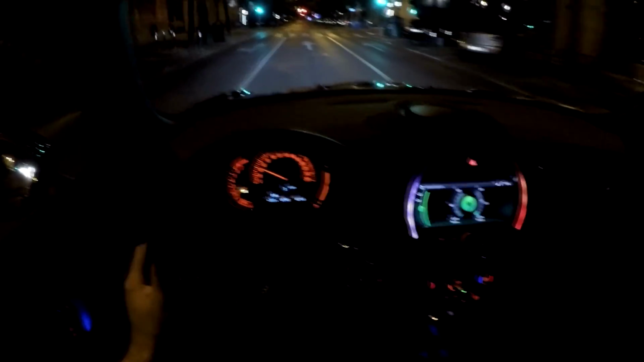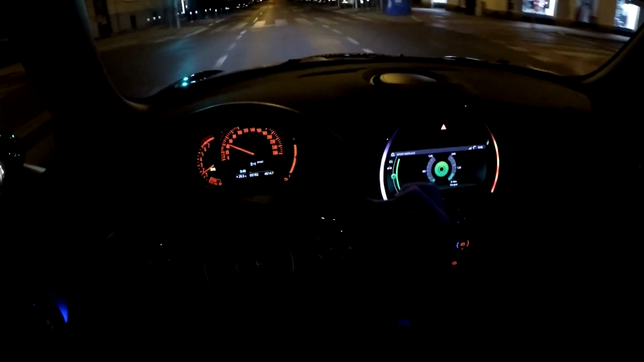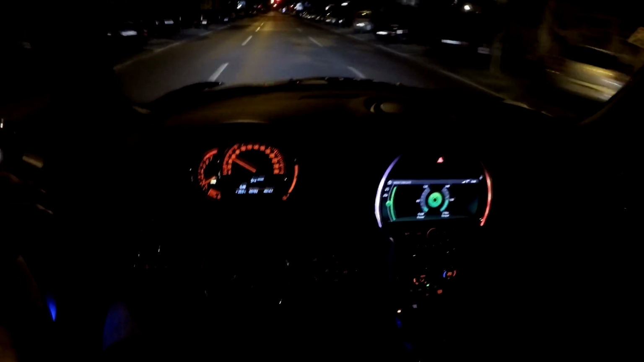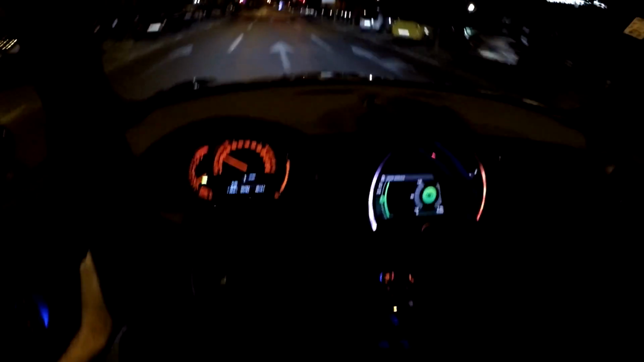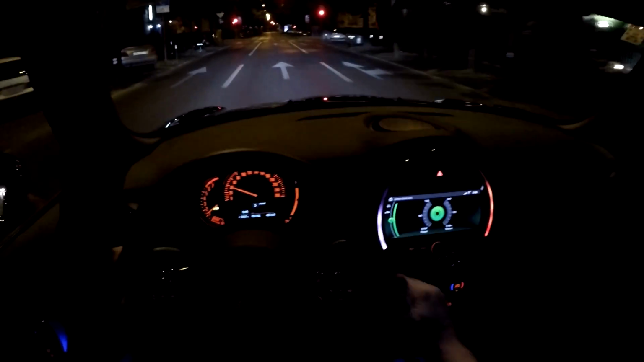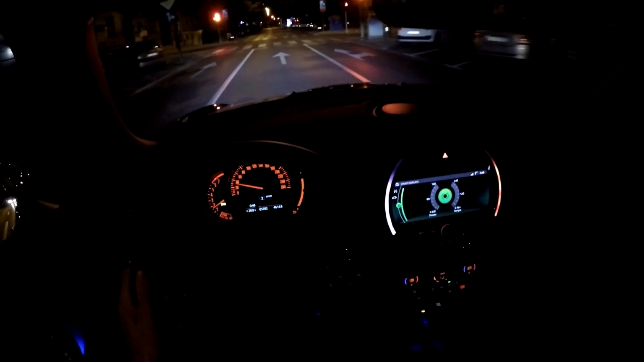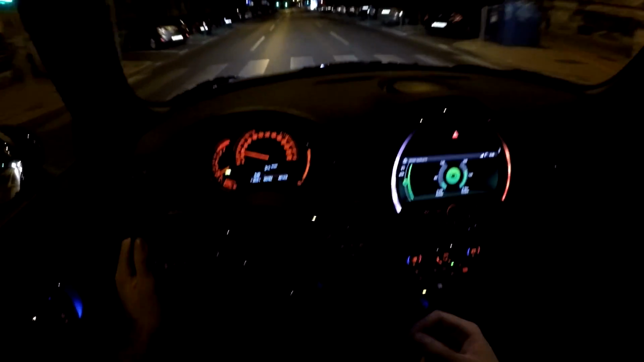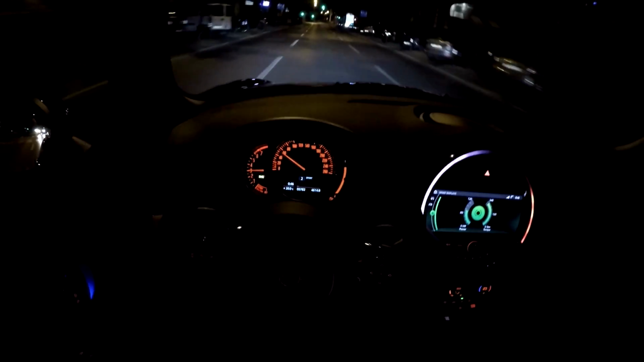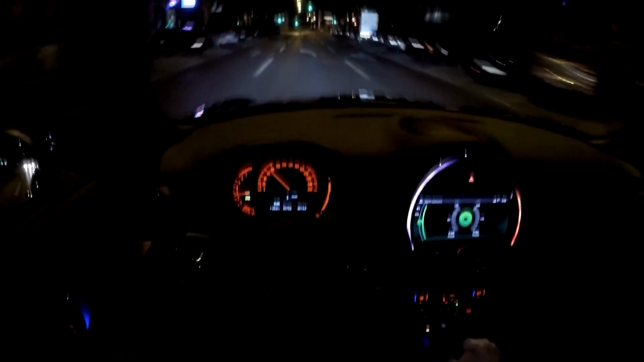You have awesome handling in this car, sharp steering and a fast throttle response. So those are the things that make this car particularly fun to drive, and you will hear from a lot of Mini owners that one of the best things about the car, except of course the styling, is the drive itself. So we go to high revs now.